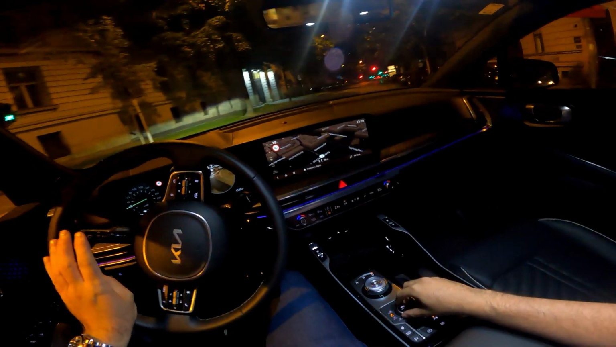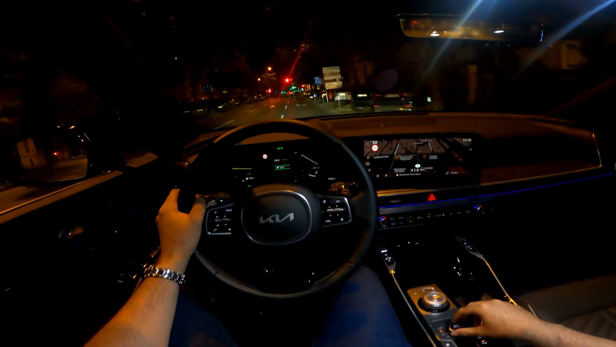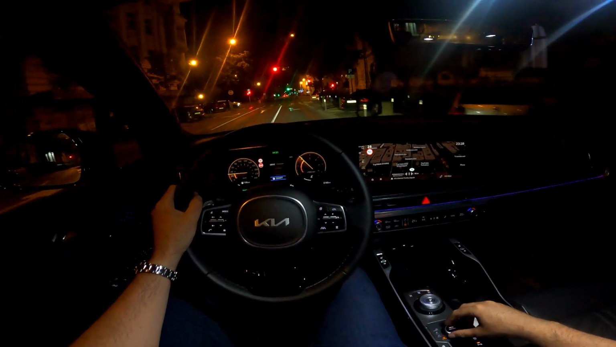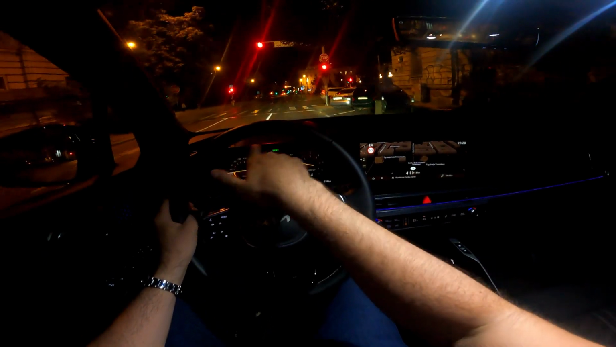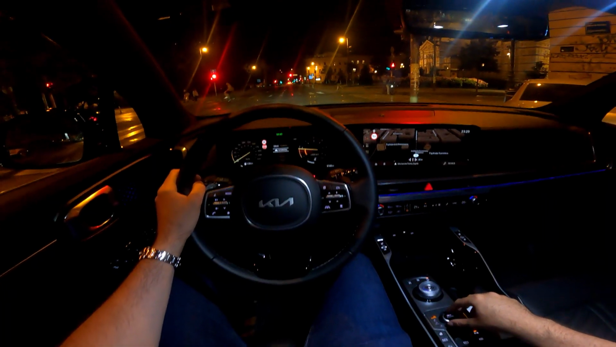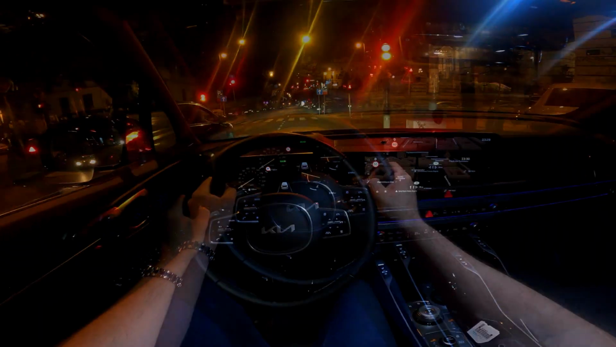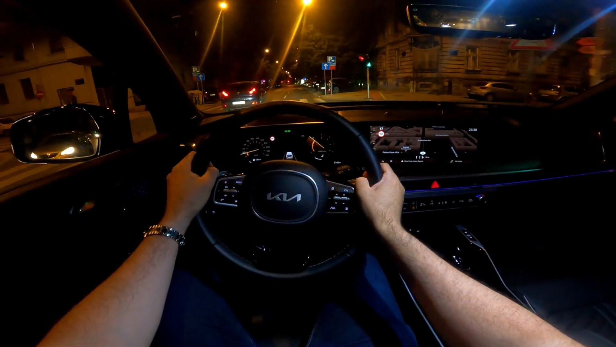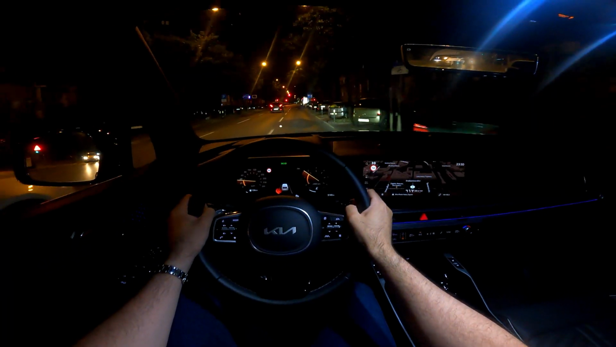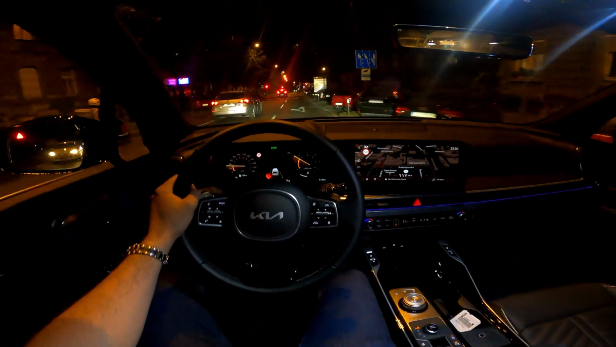And this car has different driving modes. So normal, eco, sport, and smart. And you see that the layout here changes depending on the mode that we are in. So as you can see, that is very cool. And I can tell you that it's really nice and relaxing to drive this car. Feels so good to be behind the steering wheel.